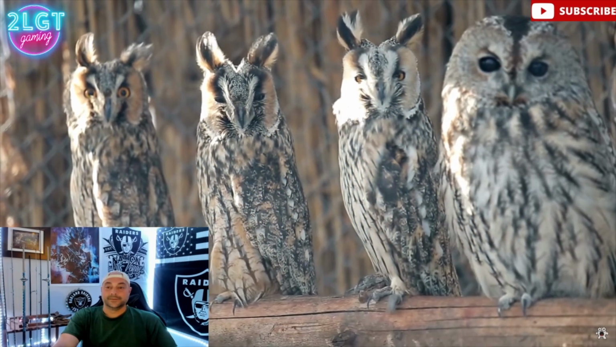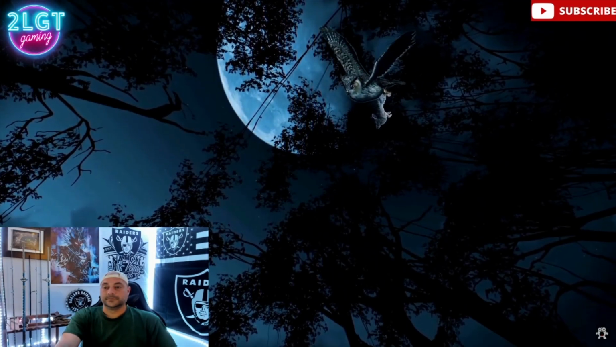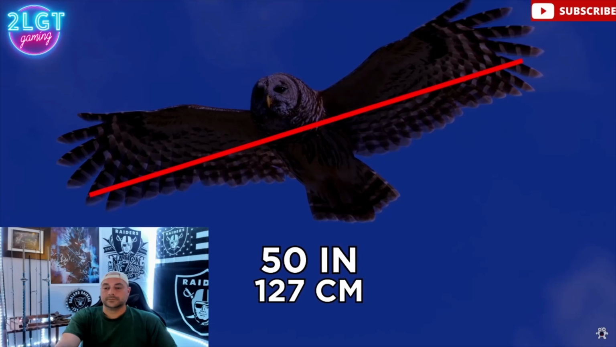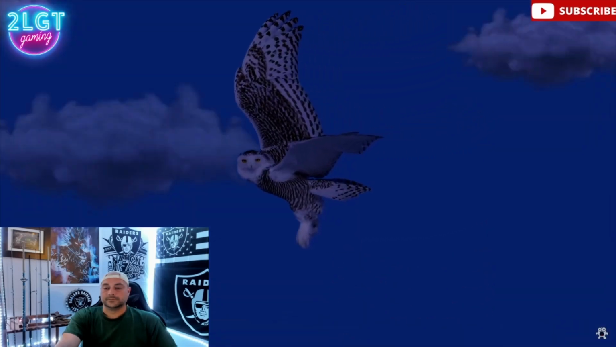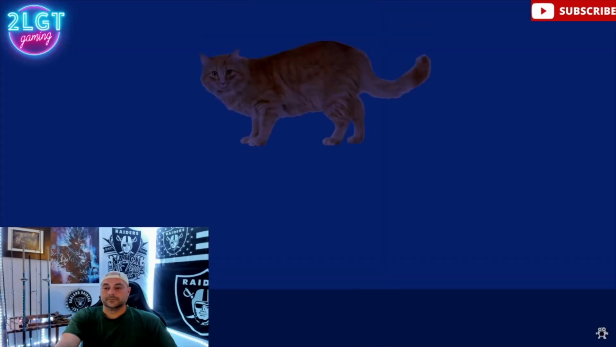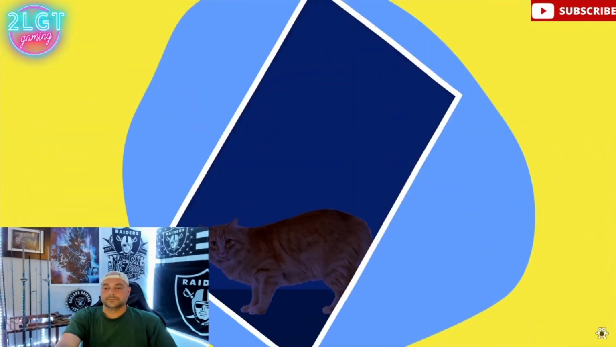Barred owls in this area are known for taking on larger prey by hoisting it into the air with a powerful wingspan that can reach 50 inches. They then drop their prey from up high to stun it and prevent it from fighting back. I guess no one told this owl that cats usually land on their feet.